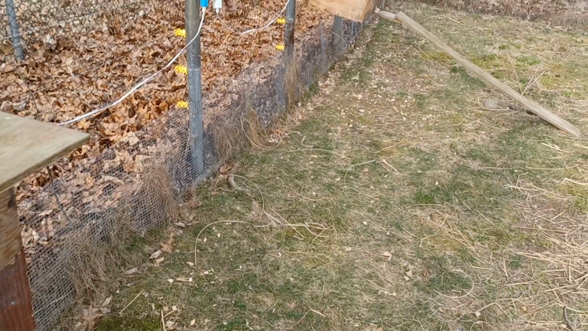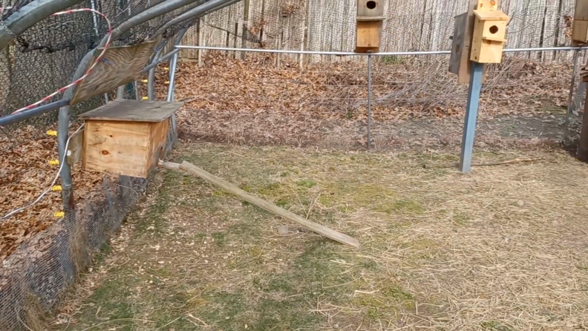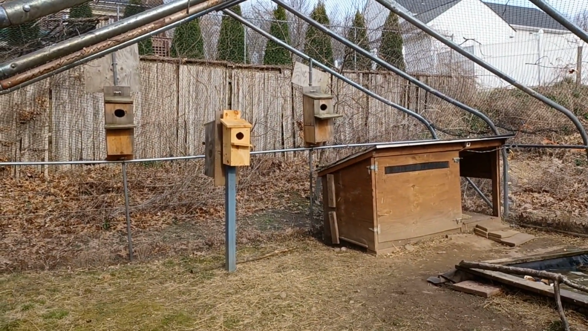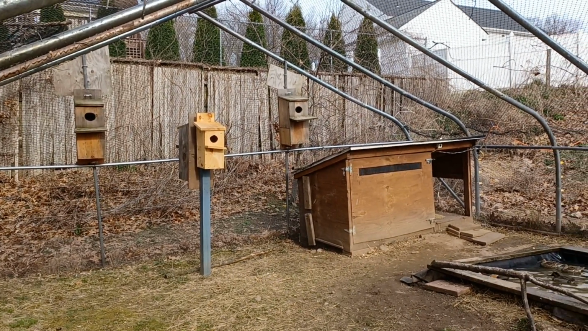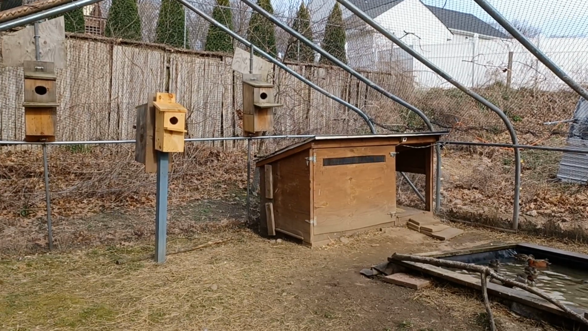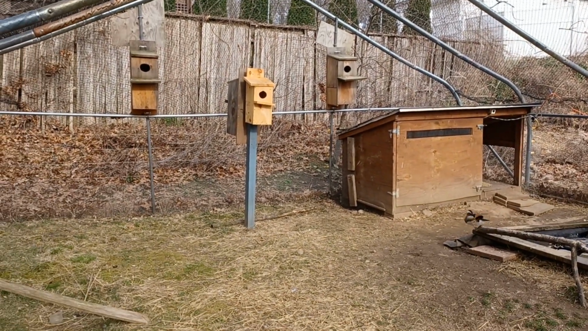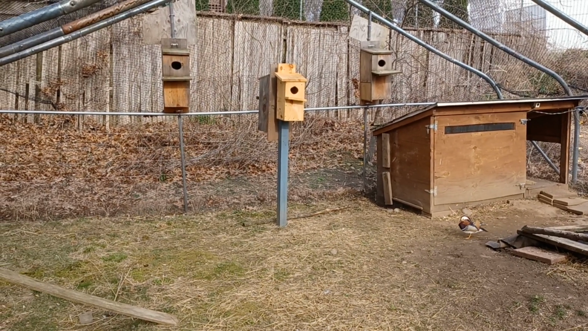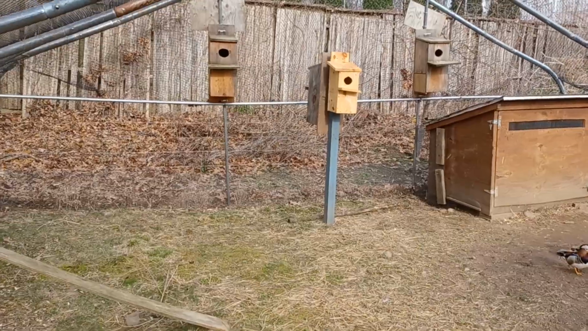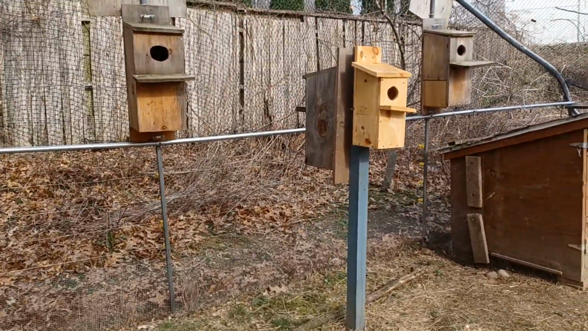Well, that's just a little quick update on nest box cameras. There's also one, a wireless one in the far right wood duck box. And you can see one on the coop that overlooks the little pond. And I'm trying to think. I think that's all the cameras I have in here. Yeah. There's a wood duck using this rear box, but there's no camera in that one.